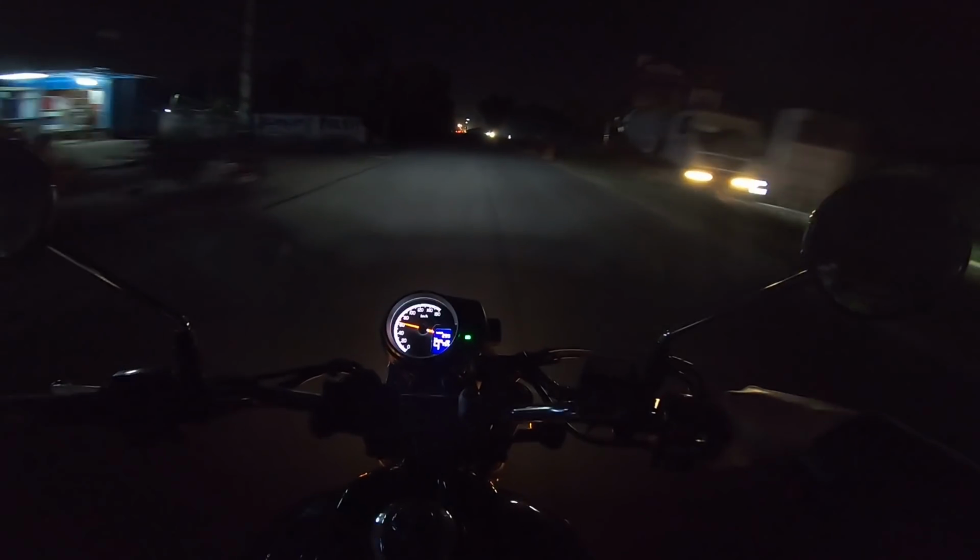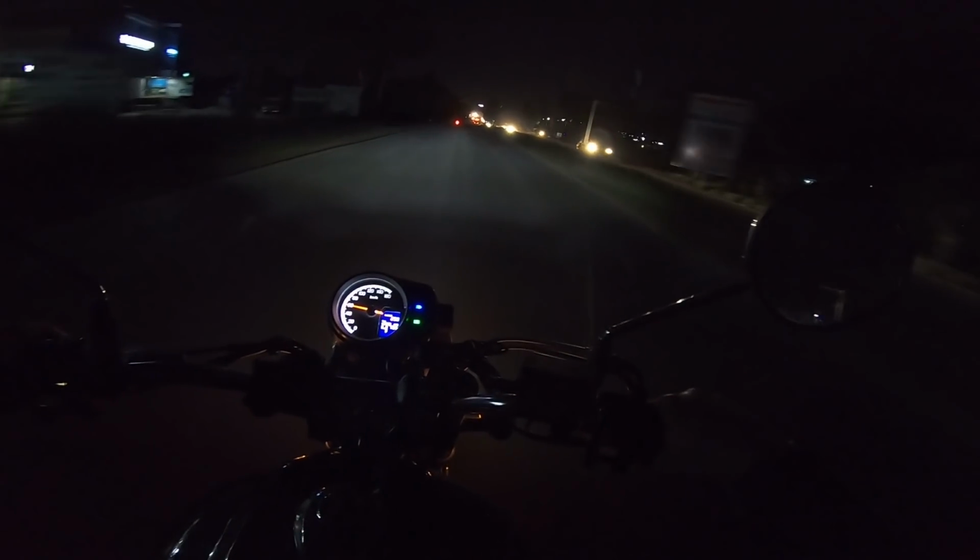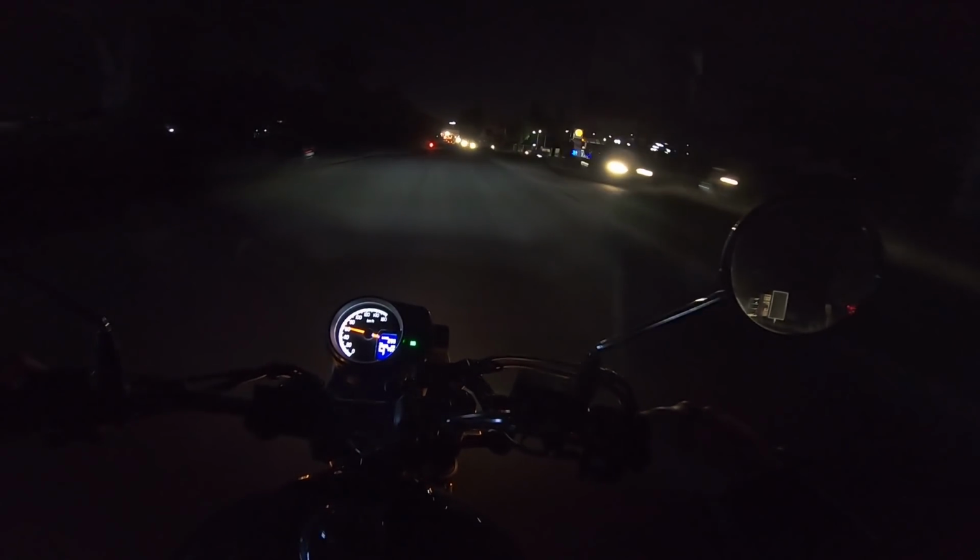And see, this patch is completely dark. I'm also going to show you how the high beam is going to function. So here goes the high beam. So I'll say guys, it is decent for city riding, definitely. But when the vehicles are coming in the opposite direction, yes, it gets a bit kind of blurred, but otherwise it's okay. It's quite decent.